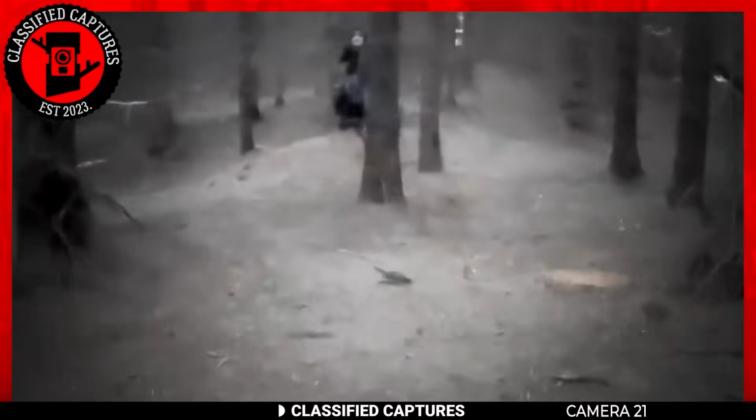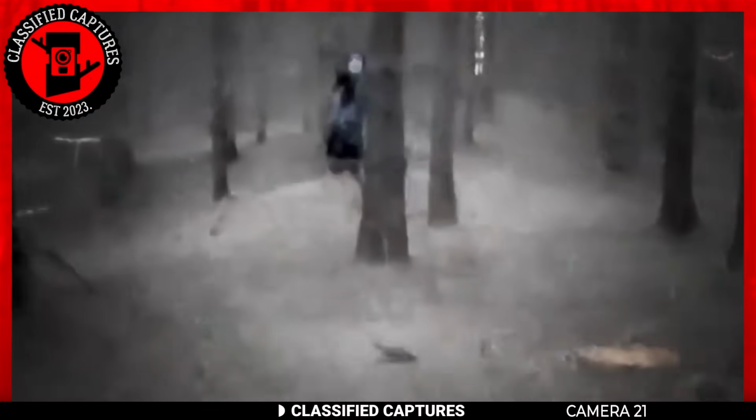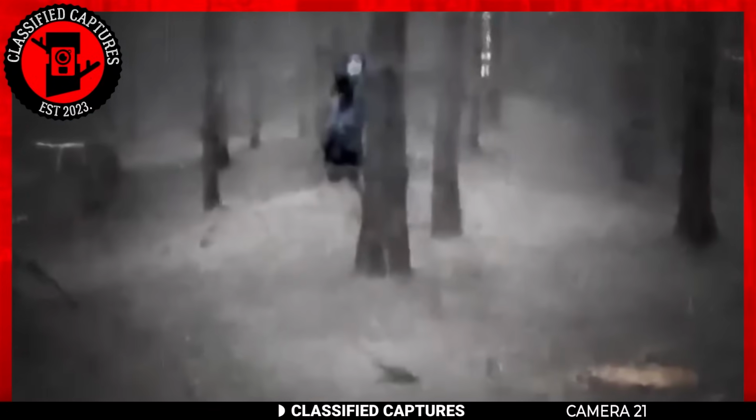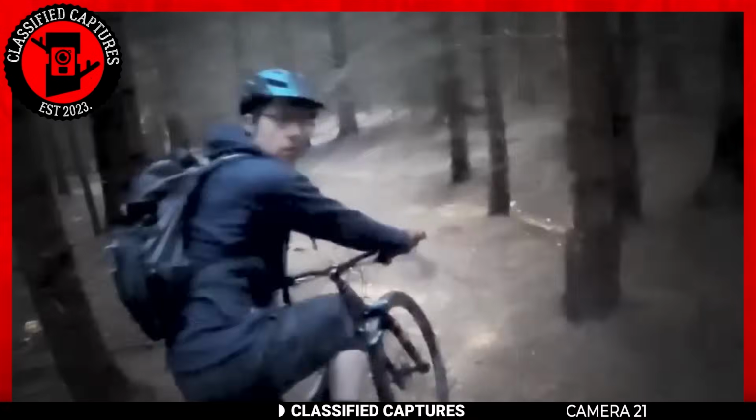Try as they may, those who discovered the GoPro could not identify the riders. The funny thing is, no rider has reported a missing GoPro either. Some believe they might have been tourists or something, but if tourists had such an encounter, surely they'd report it. This led them to believe perhaps those captured in the footage didn't make it out alive. Perhaps what we saw here could have been their last moments.